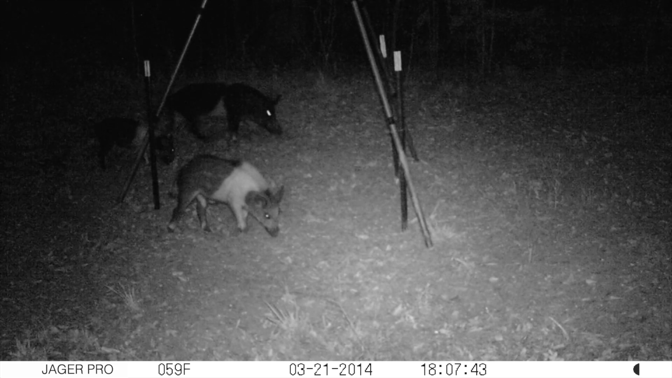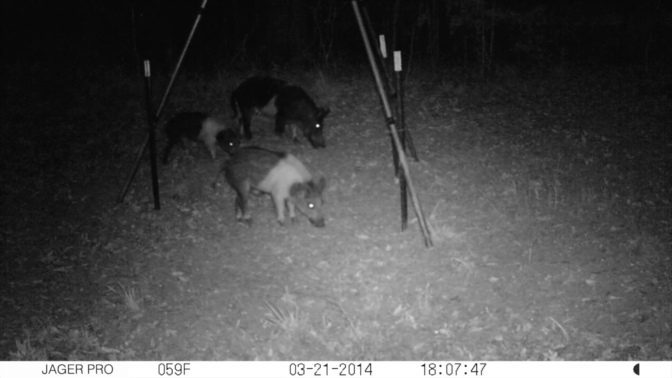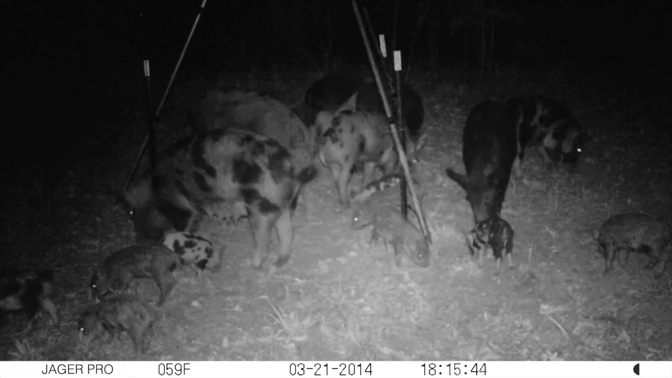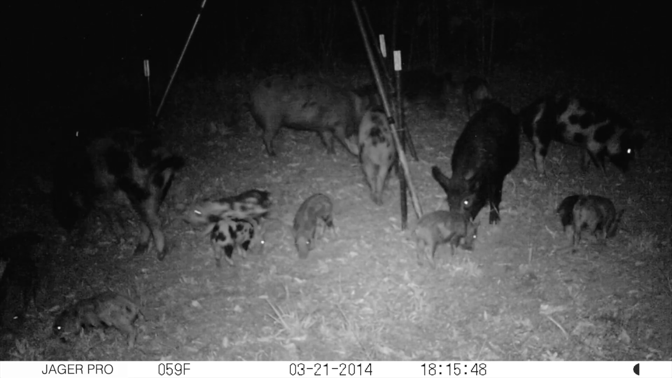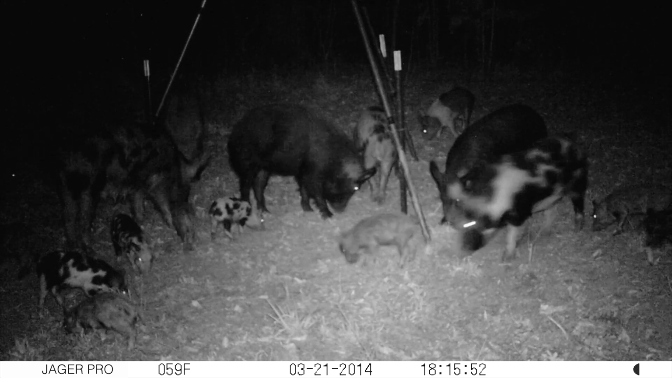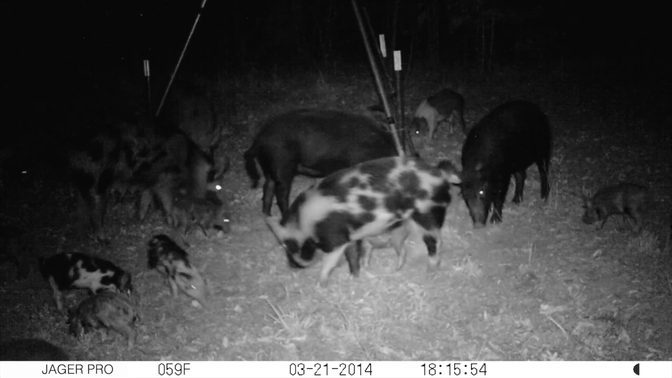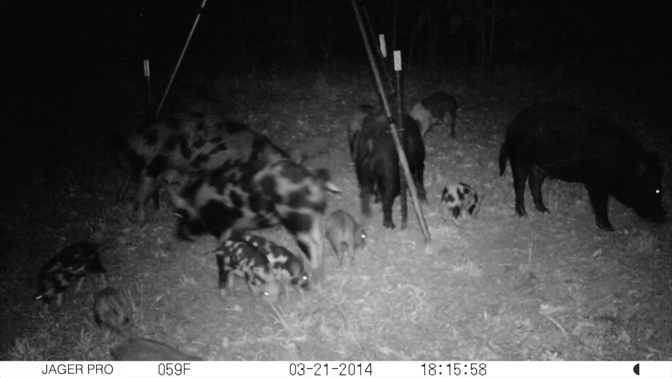The same scenario happens every night, with a hamp sow and her 2 pigs arriving at the bait site first, only to be chased off within 10 minutes by the 6 adult sounder. The 3 hamp pigs are definitely treated as outcasts. We cannot expect to capture them at the same time as the other 16.